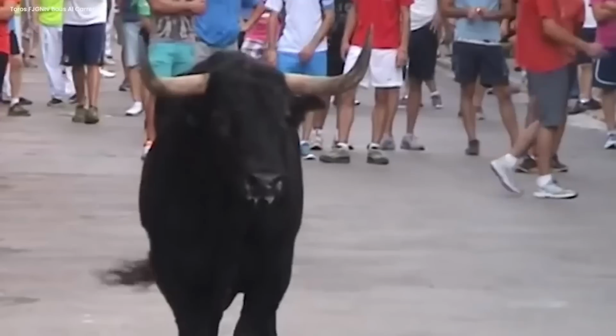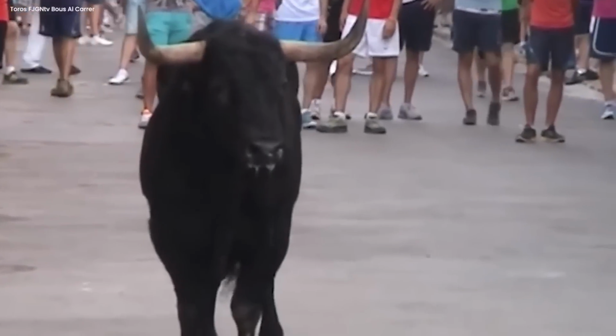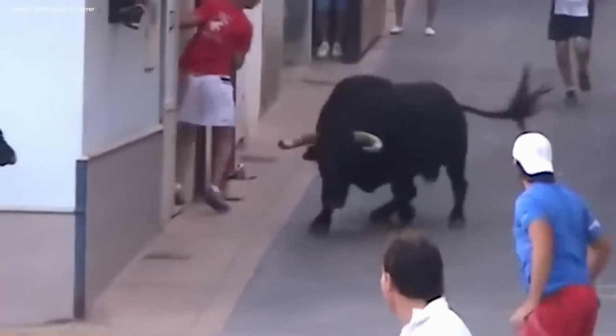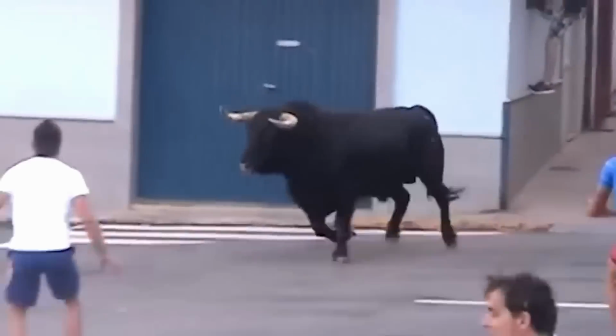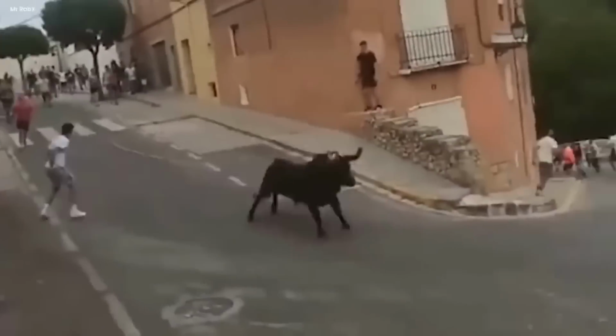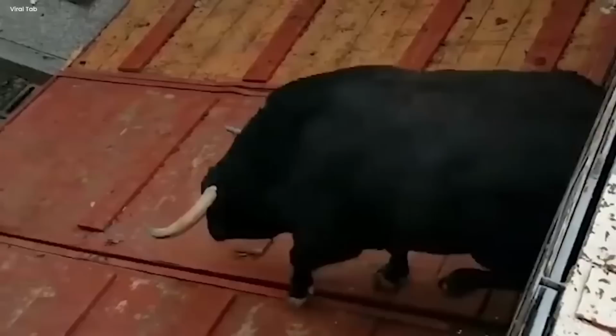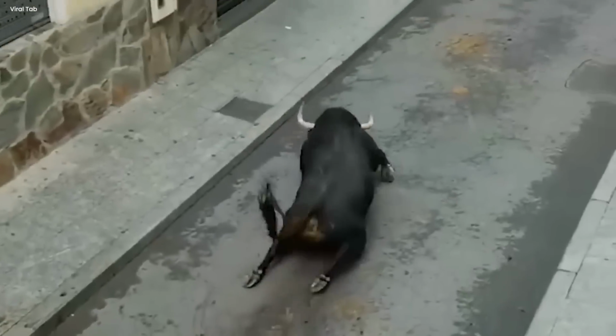Bull breaks legs. On a sunny day, a video showcased a breathtaking scene starring a powerful black bull. People eagerly watched as this mighty creature defied gravity, leaping from a great height toward the hard ground. A bone-chilling snap echoed as the bull's legs crumpled beneath it.